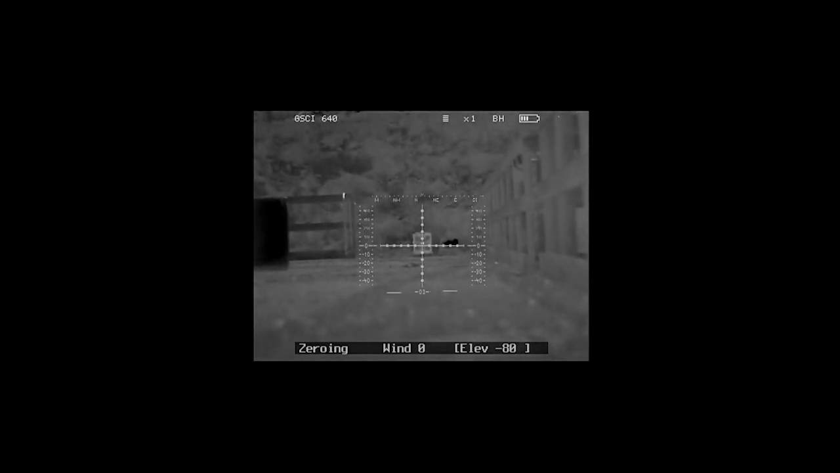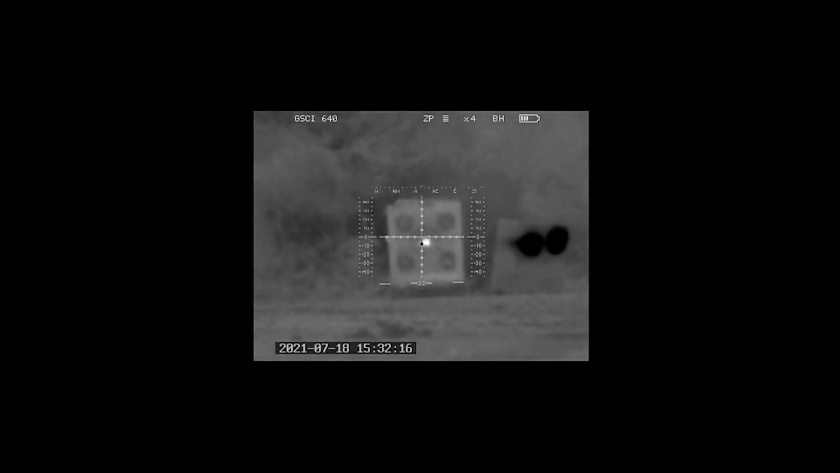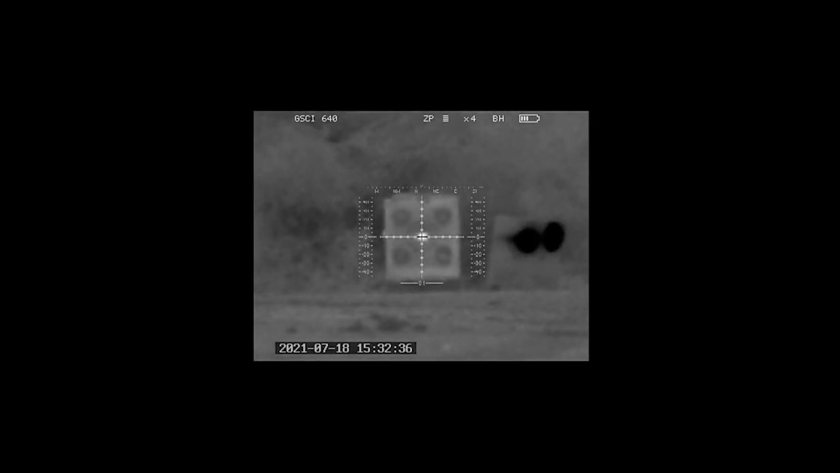So, my safety on for a sec, because I want to jump out of this, because I actually want to save that for a sec. Because what I want to do is just zoom in a bit. Love that little feature of it bumping out and bumping back in.